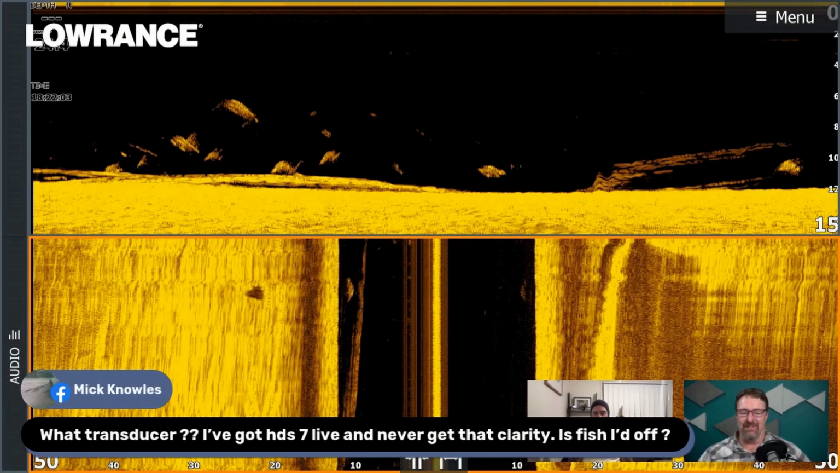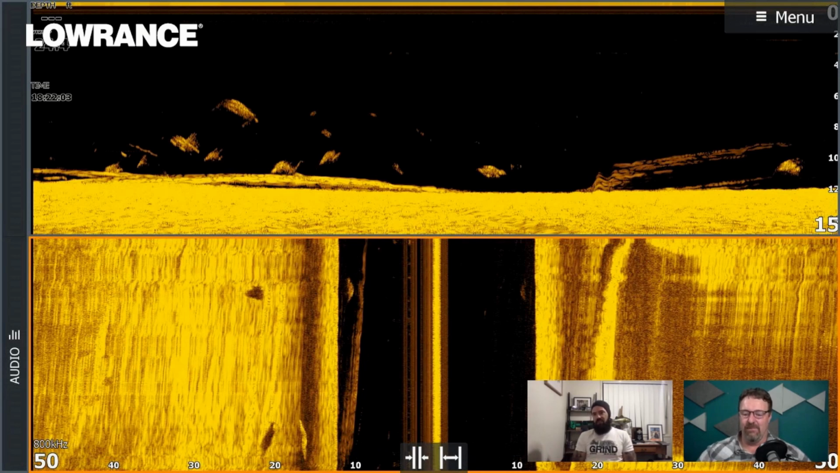Question from Mick Knowles. What transducer is this? He's got an HGS 7 live and you can never get that kind of clarity. Is the fish ID off? Yeah, there's definitely no fish ID on this image, and this is all structure scan stuff. So it's not 2D sonar, it's down and side scan. And it's also set at 800, which is what I like to run. It's the higher frequency when you're running side scan. The higher the frequency, the shallower the water it's going to be useful in. So if you're fishing freshwater still, you're much better off running that 800 rather than the 455.